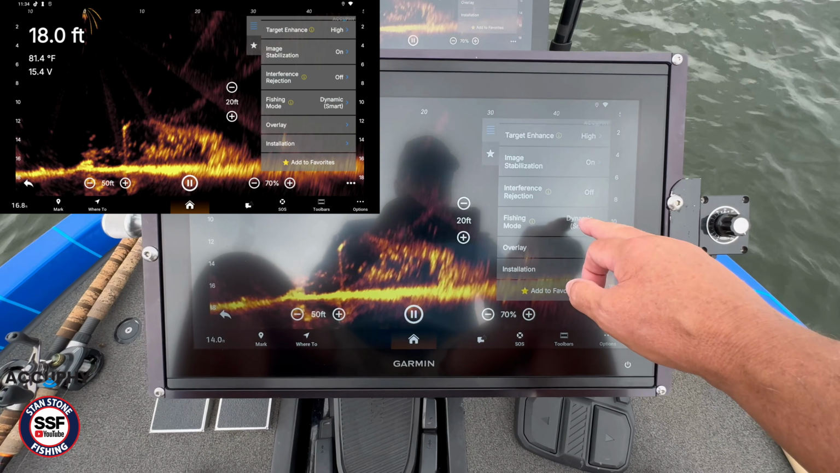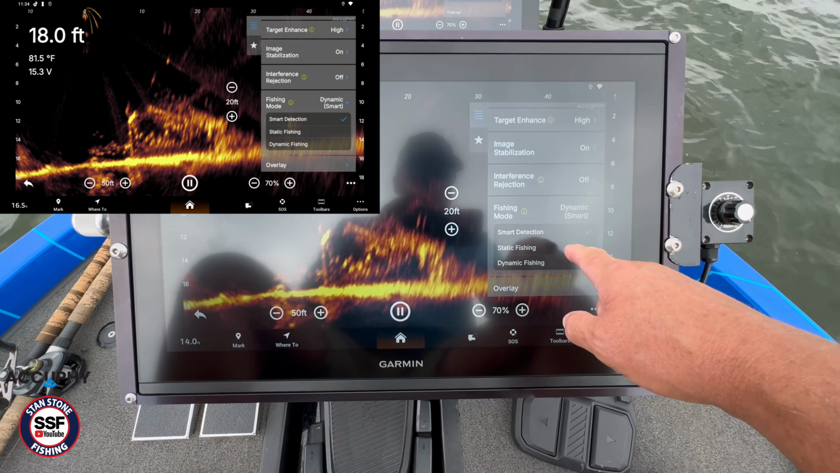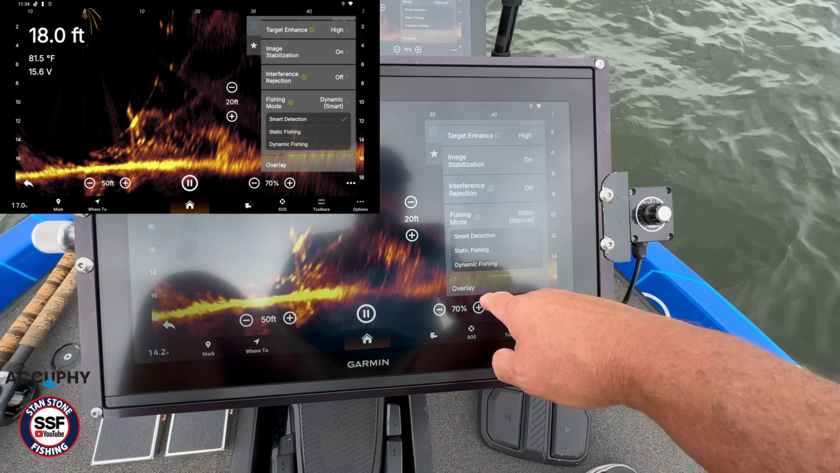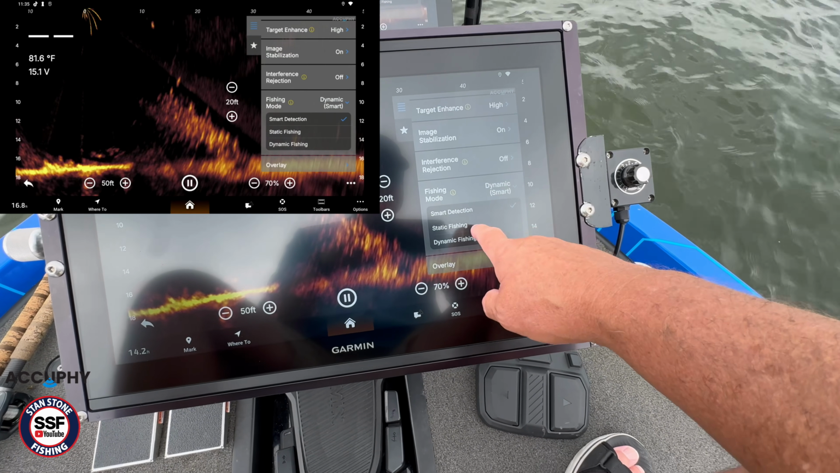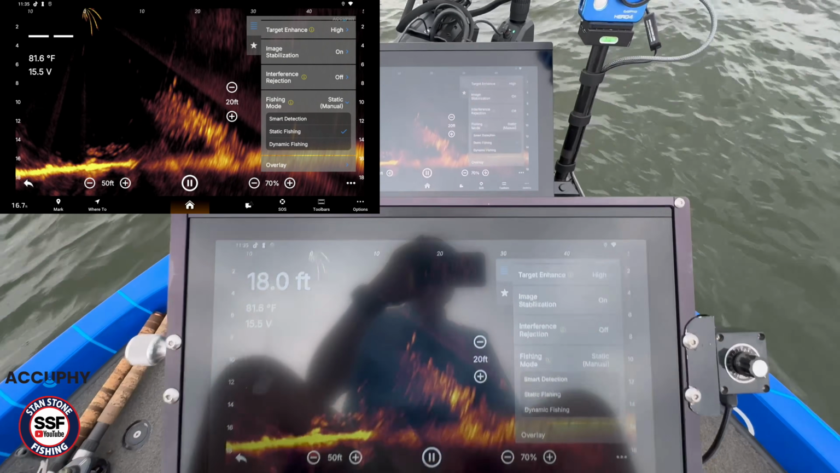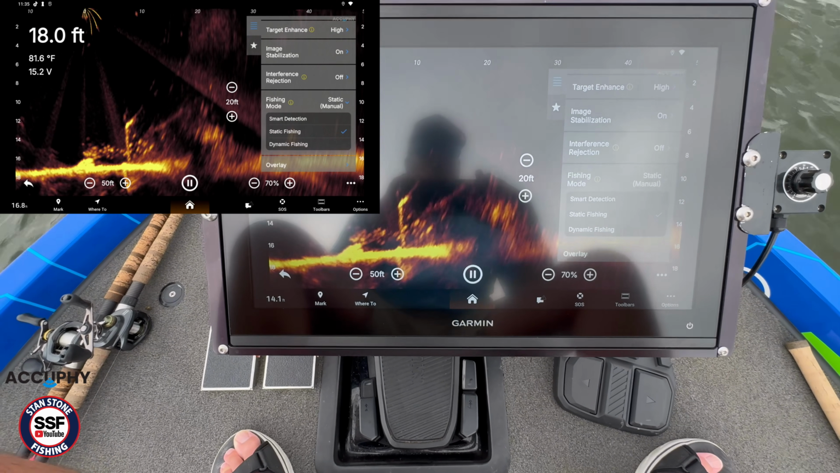And here's this dynamic smart detection. I don't know, smart detection, static fishing, dynamic fishing. I've got it on smart detection. Maybe I'll put it on static fishing. Let's put it on static fishing and see what that does.